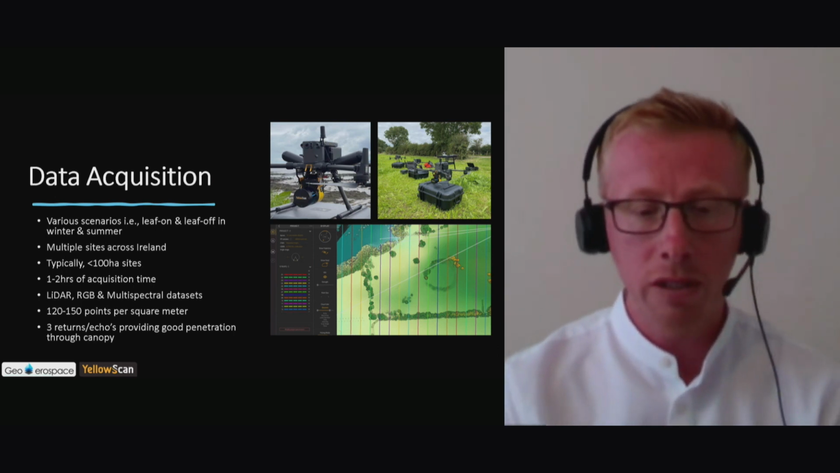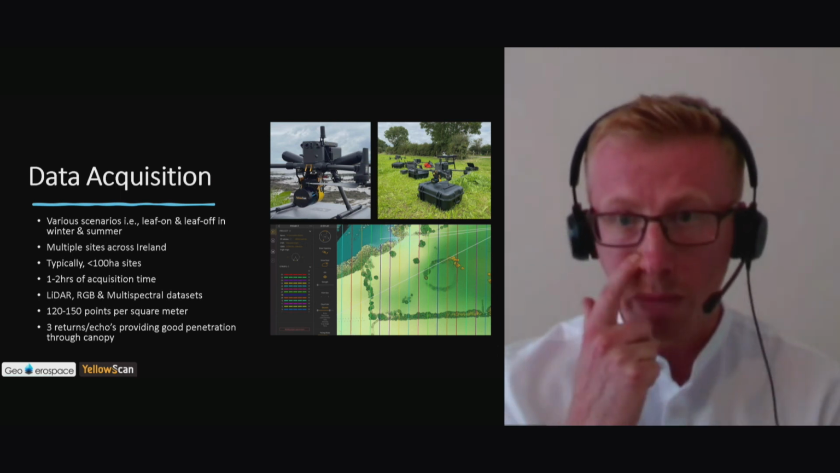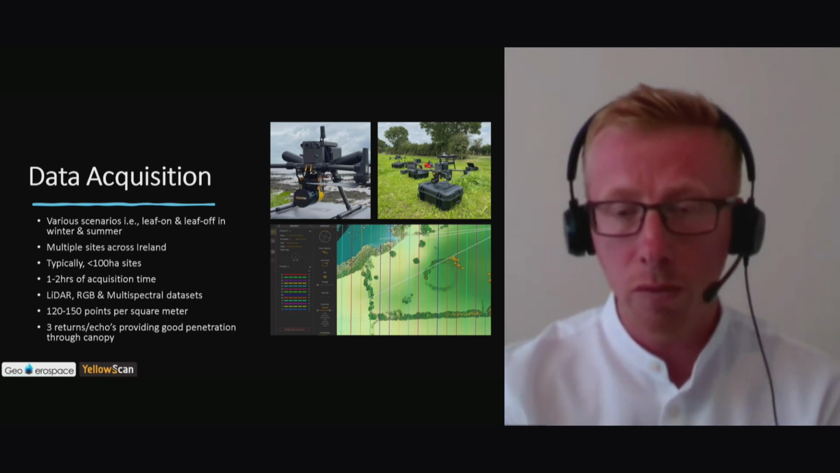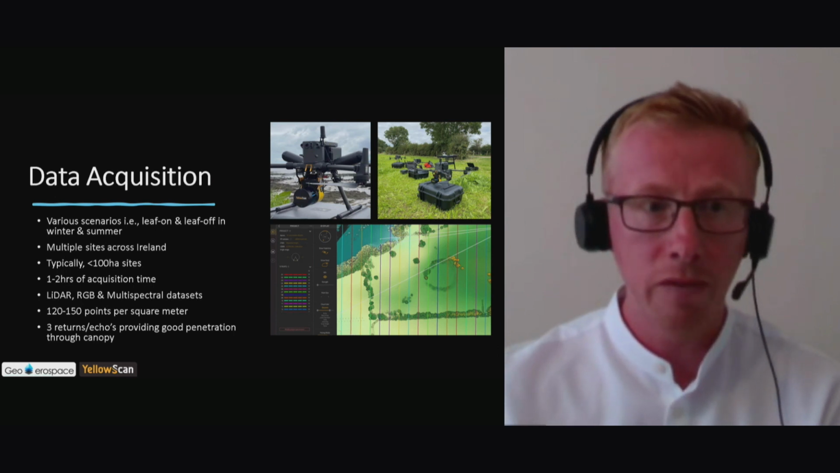3 returns also gives us good penetration through the canopy. We fly, obviously, with parachutes. We're all specific category licensed operators, so we generally, or always, have flight termination systems and parachutes on board. You can see in the image on the top left.